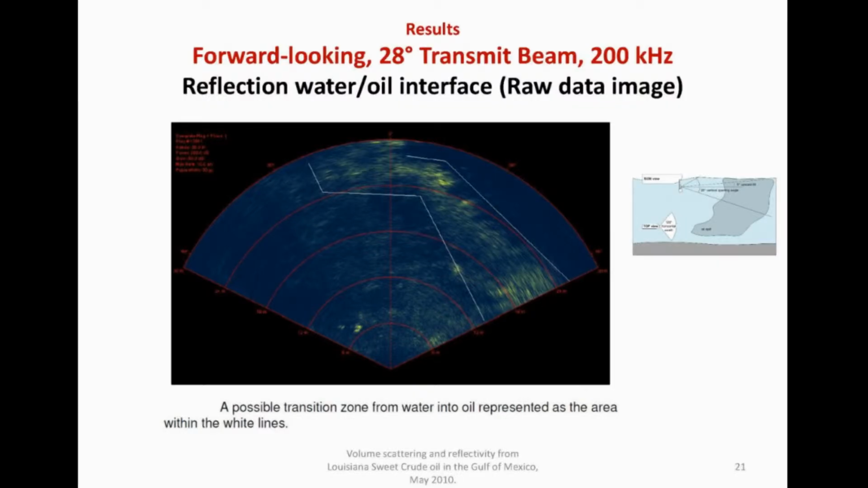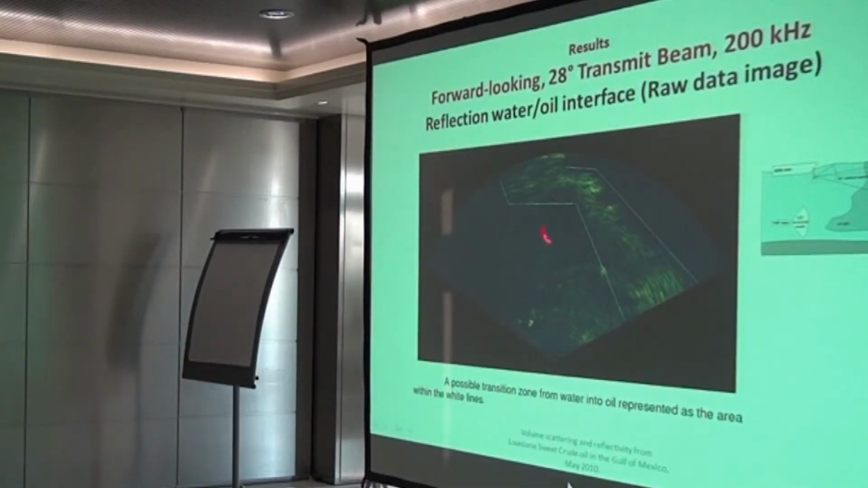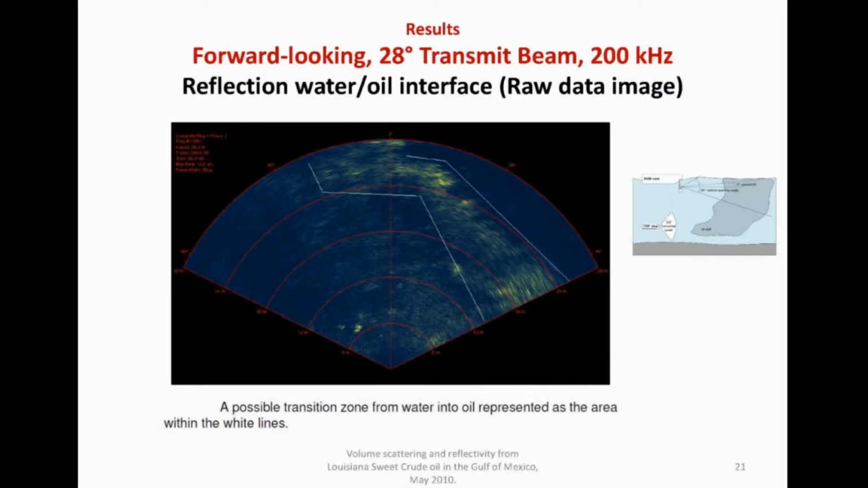But this is what we saw on site, where this is probably an interface from going from water into the oil area, and we expect this to be a water-oil interface, but again we don't know, but it correlated well with what we saw with our eyes.